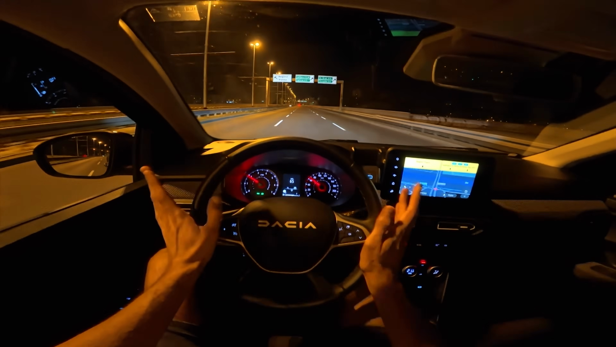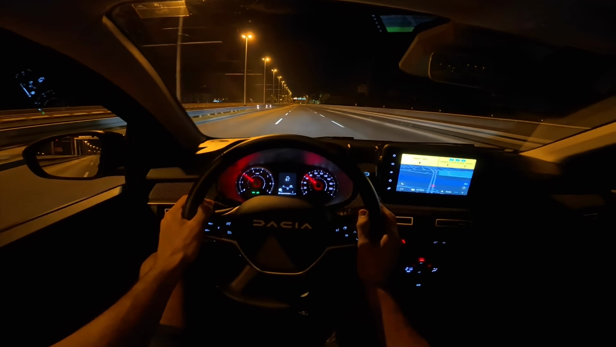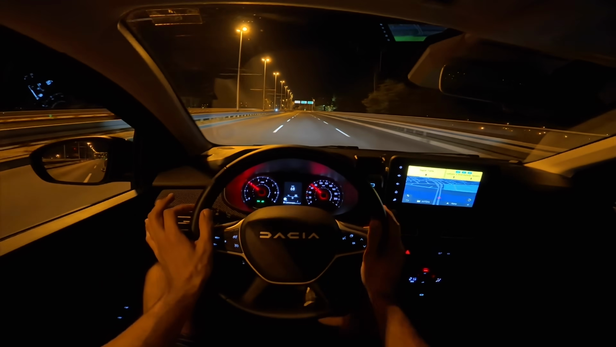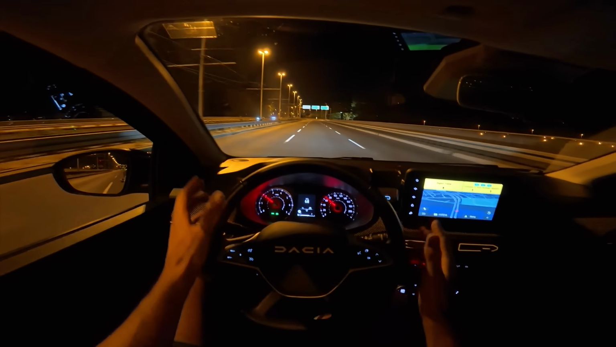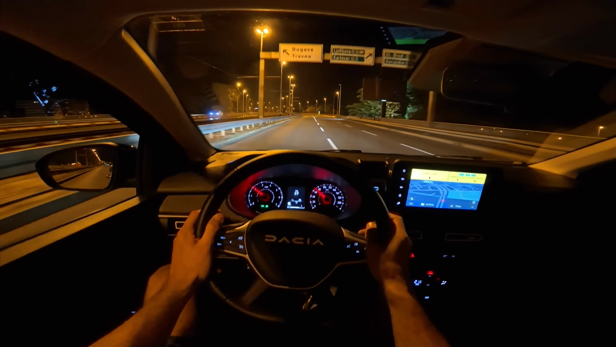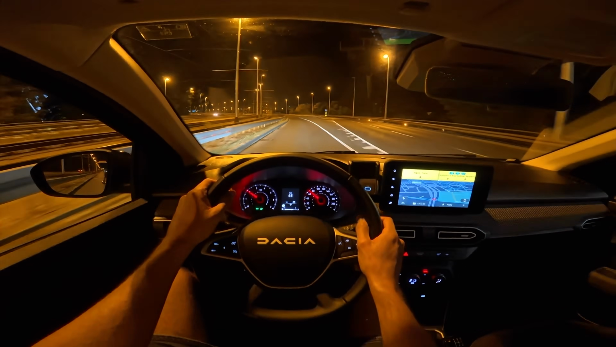Now, lane assist. I only use that feature on the highway. In the city, when I was cruising, all of a sudden I would slightly go to the side, and it started preventing me, resisting, and I was starting to fight it, and then it pops the message, hold the steering wheel. It just resists when you're holding the steering wheel.